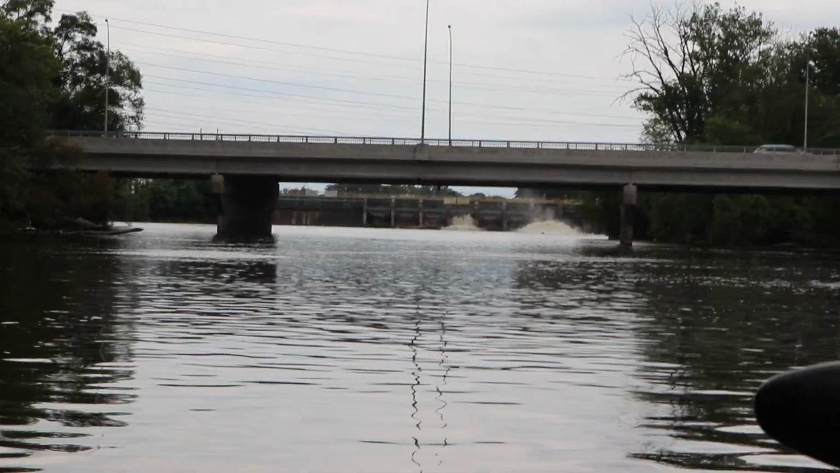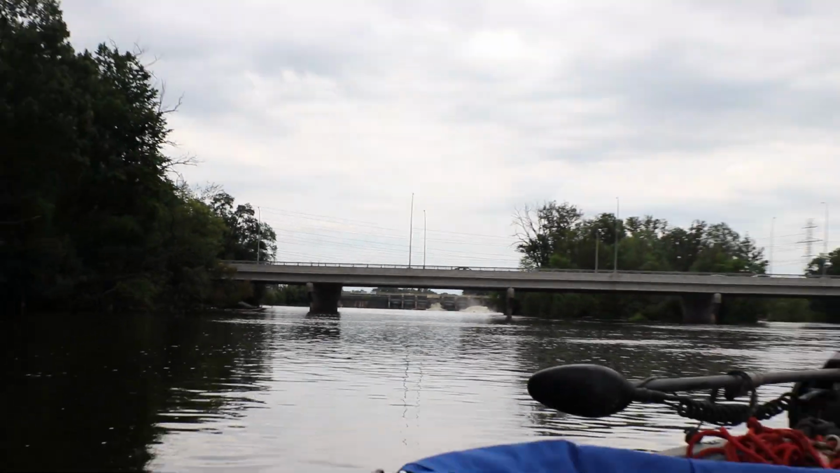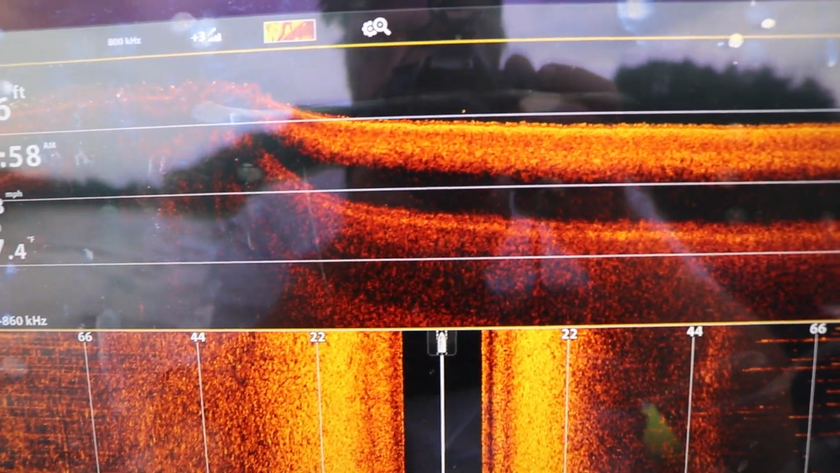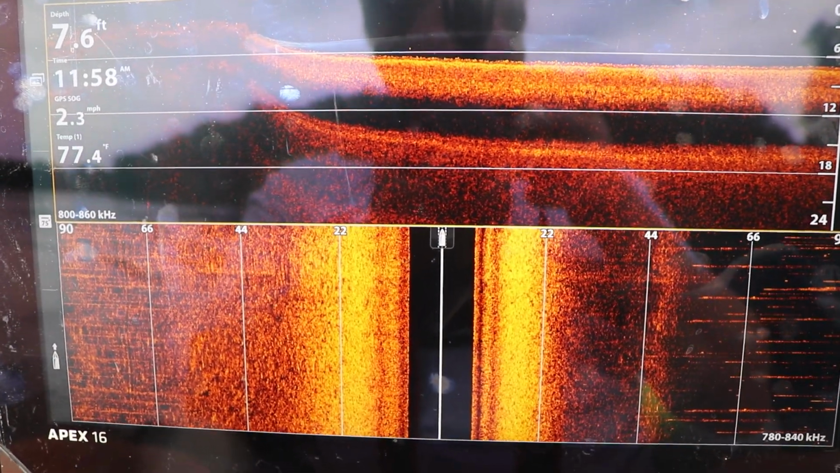All right, so we made it as far upriver as we can go. You can see that dam way down there. It's getting really shallow here though. I think we're gonna try to make it up as close as we can. We got really shallow for a second. It's 7 feet now. We haven't seen much else of anything really.